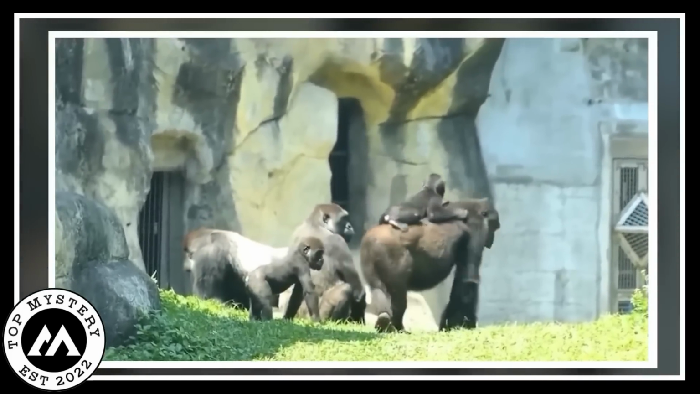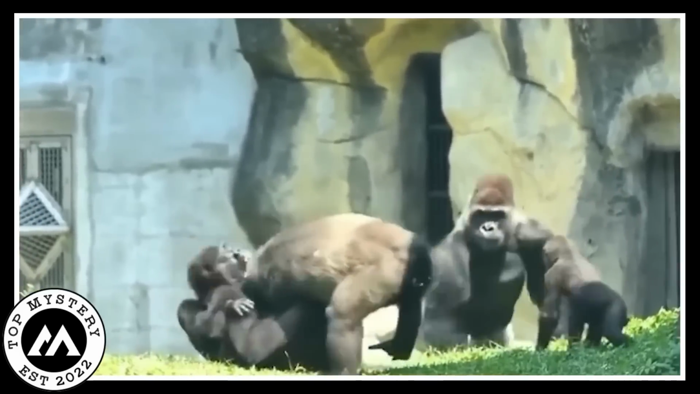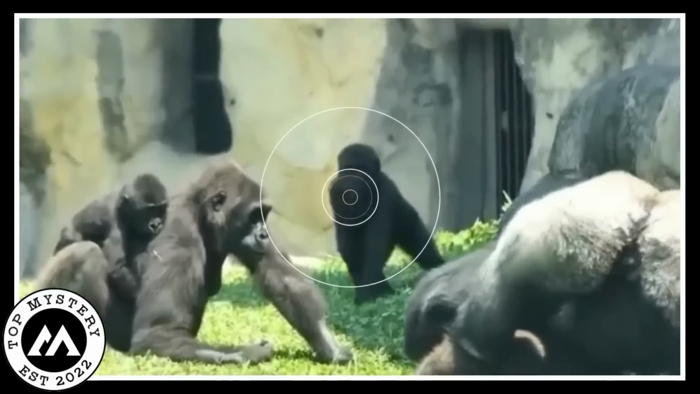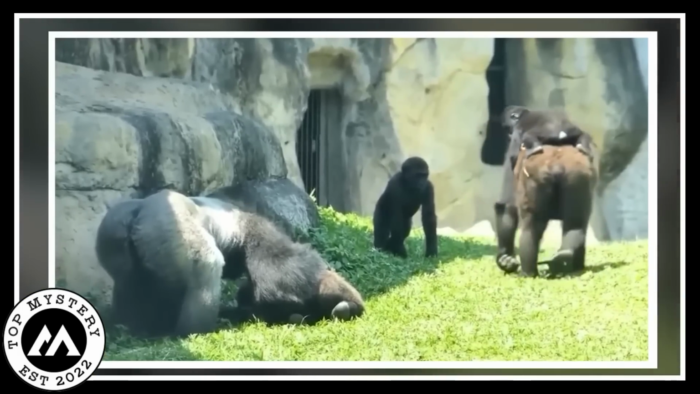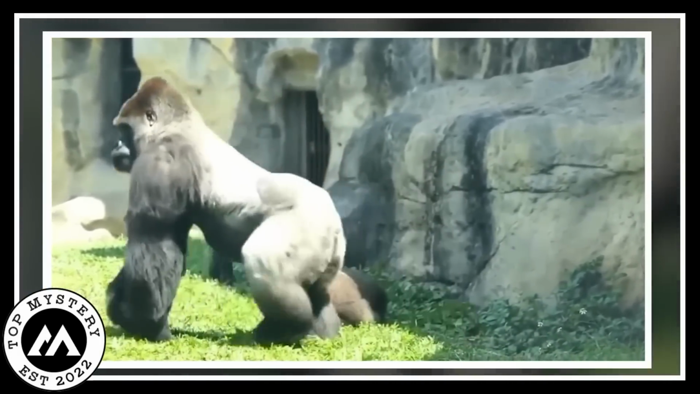Suddenly, another gorilla that was present here attacks the mother gorilla. It attacks the mother gorilla for no reason. They started fighting with each other. They rolled over each other. Then, after a while, a big gorilla came here and stopped their fight by catching hold of the gorilla. The baby and mother gorilla were moved from there. It was a deep mystery how that responsible gorilla stopped the fight between its mates. It was really astonishing.